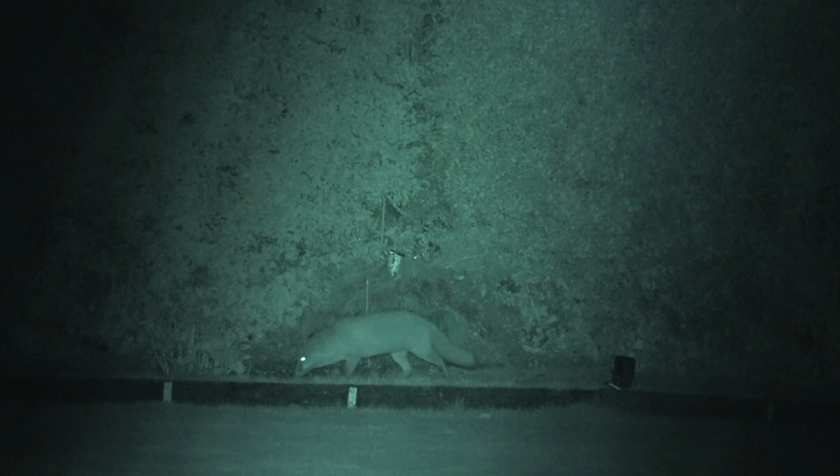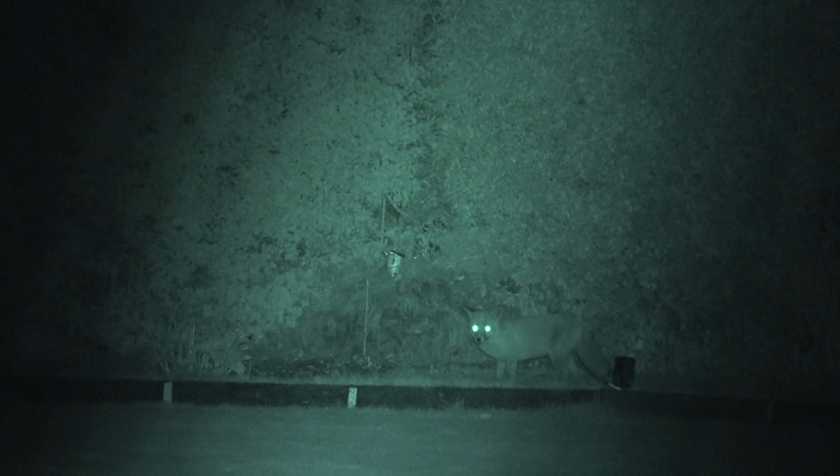Now, much like the other 2 foxes, this one came in with a little bit of caution, but settled a little too long. There was no need to rush the shot because I was fairly confident it was going to settle on the bait at some point, but just like the other ones, it had to be a headshot. And there you go, as quick as that. Let's slow it down a bit.